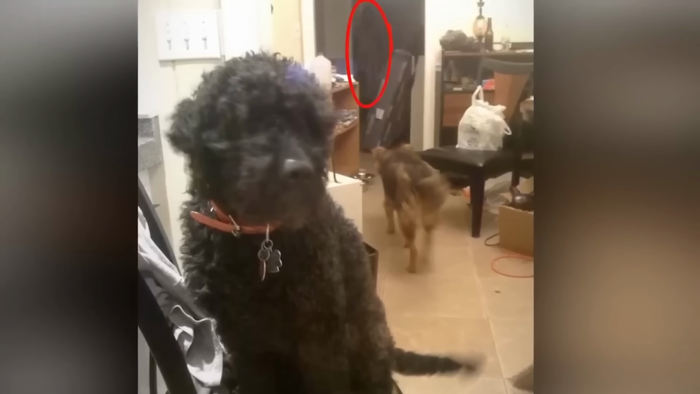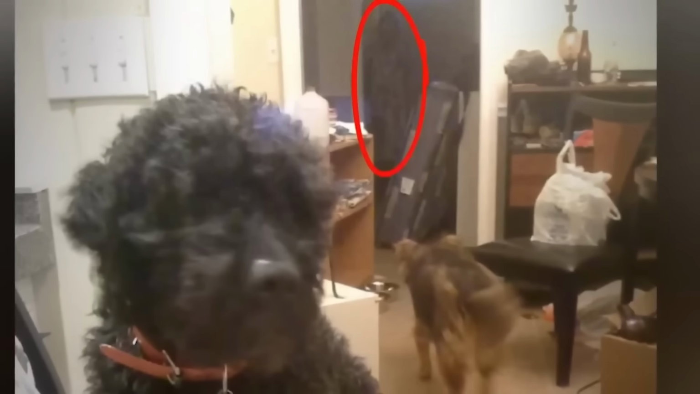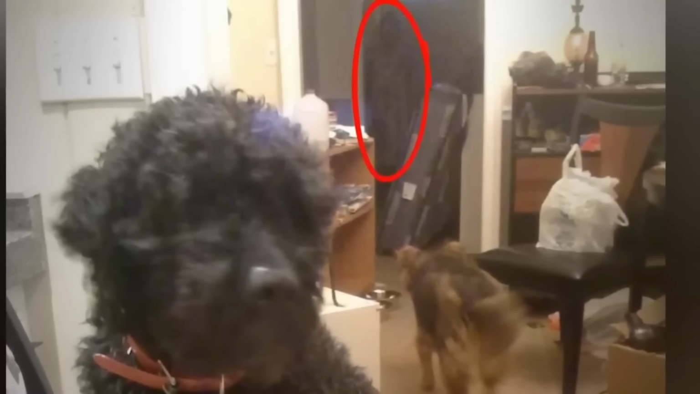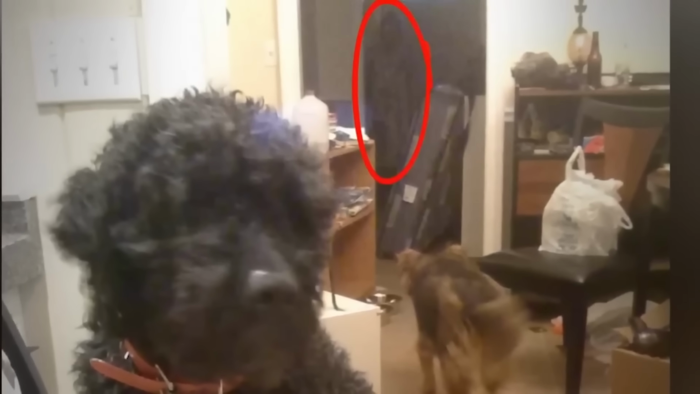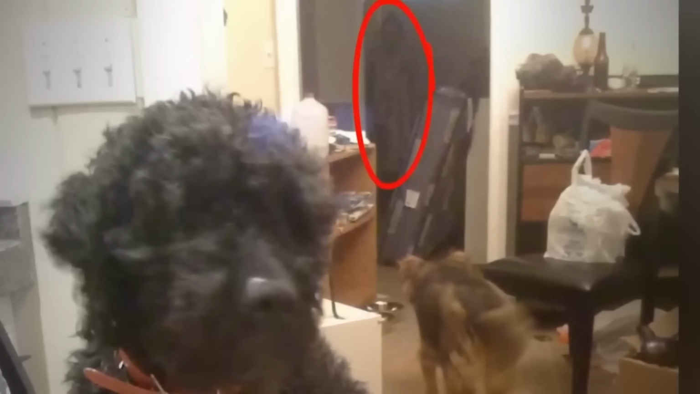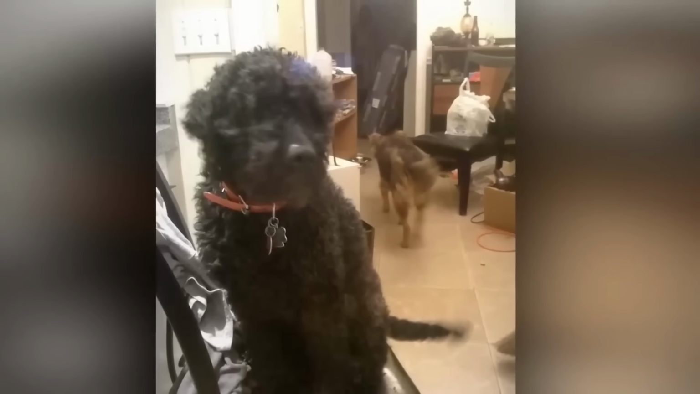In the background, her second dog seemed to be cautiously approaching a faint, shadowy silhouette of a woman. The eerie figure was hunched over, and the dog's body language suggested a sense of unease, as if trying to determine whether this presence was a friend or foe. What made the image even more disturbing was that the woman insisted she had been completely alone in her apartment at the time, and there was no logical explanation for the mysterious figure in the photo.